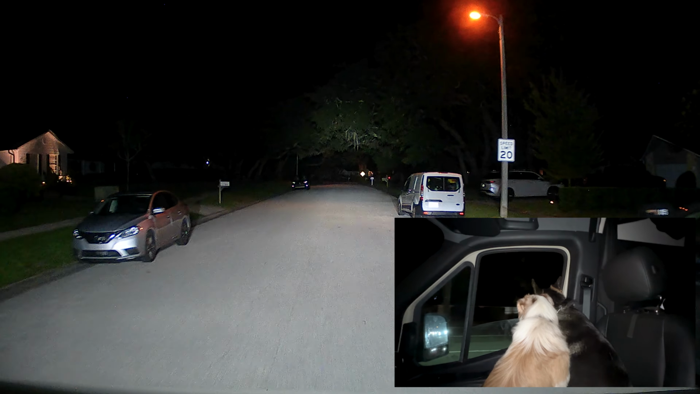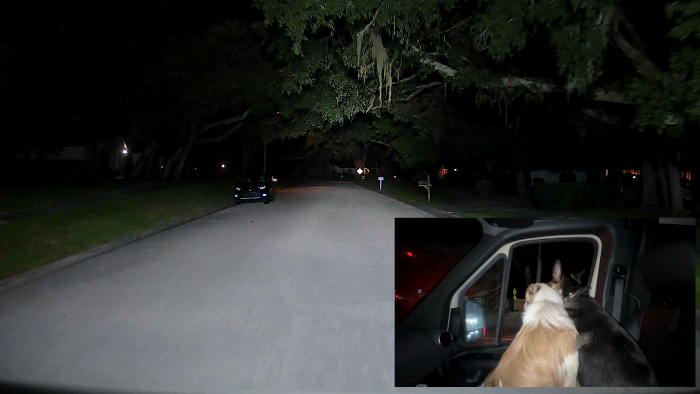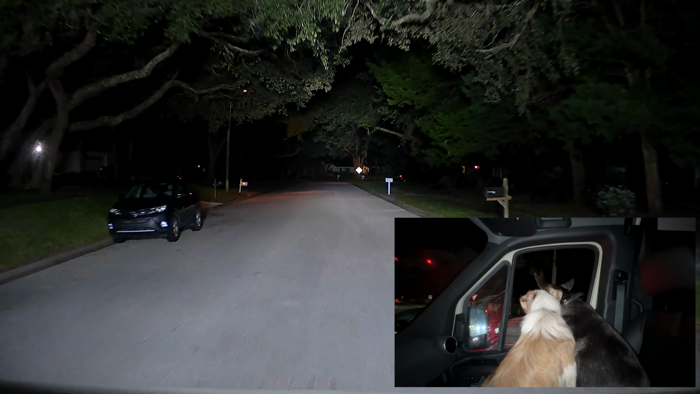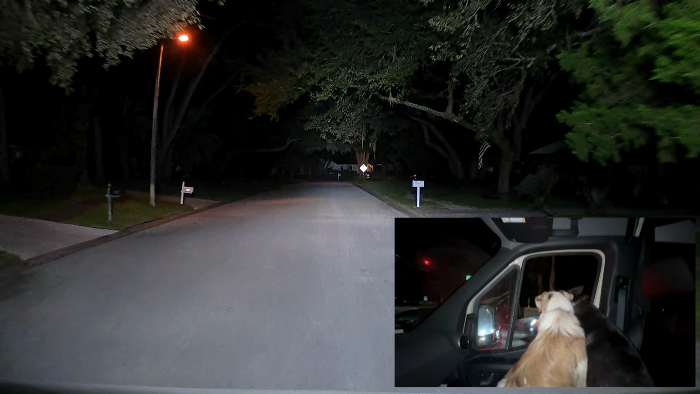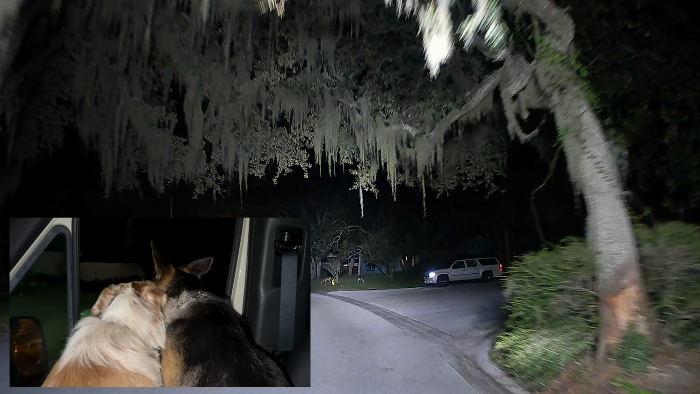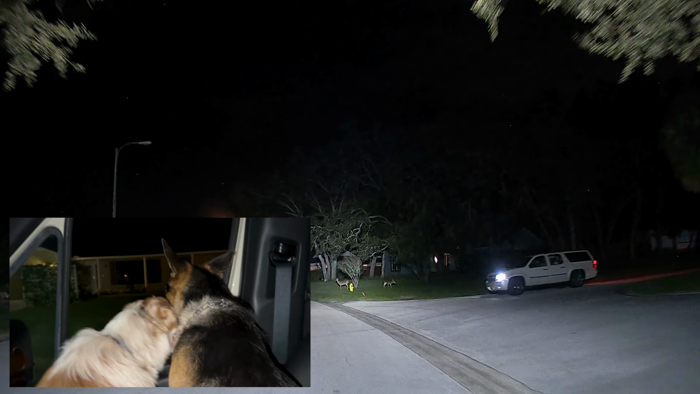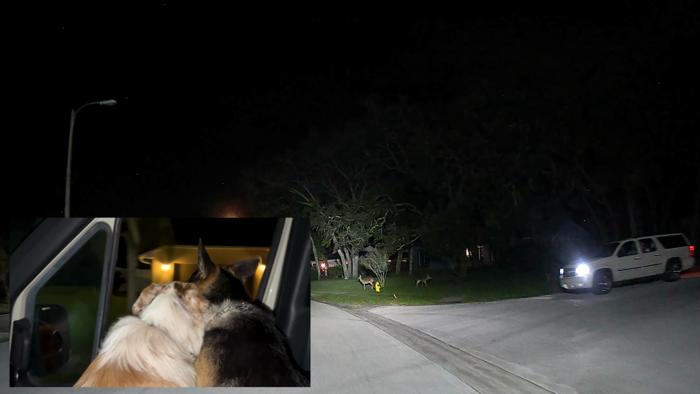I've seen so many bears go into garages, open up the refrigerator or freezer and take food out and walk out and go eat it on the grass. Here comes some deer on the right. There's people, a carload of people, sitting there having their own safari.